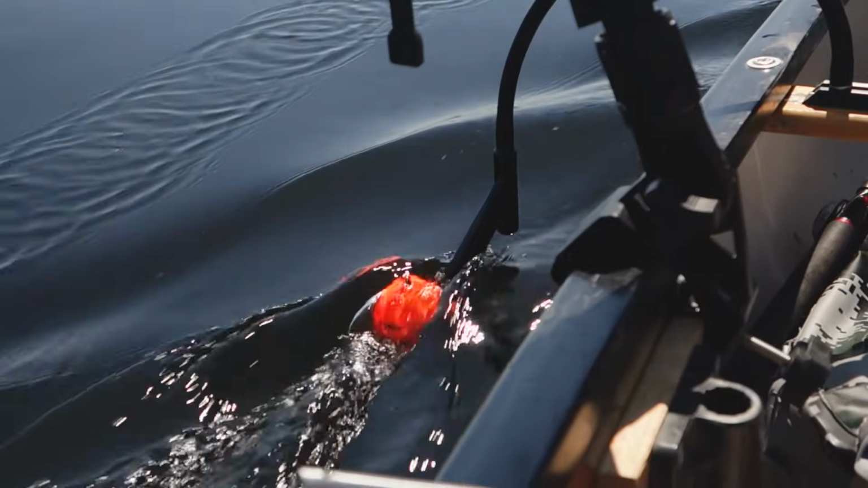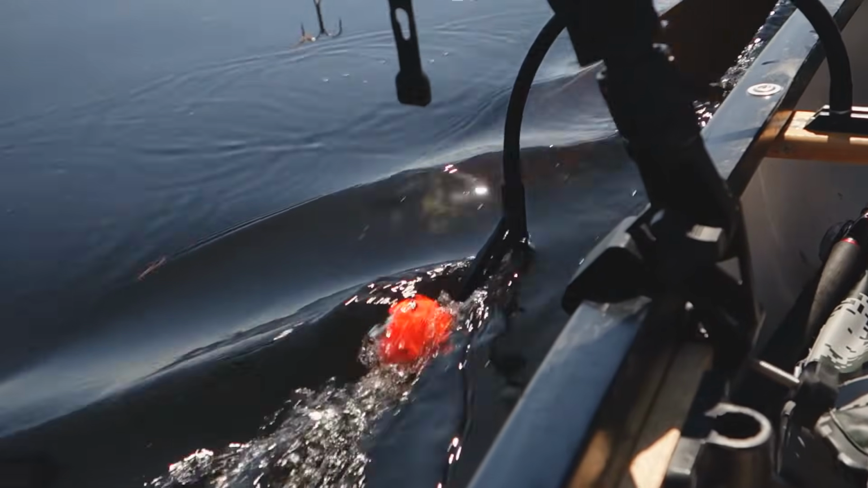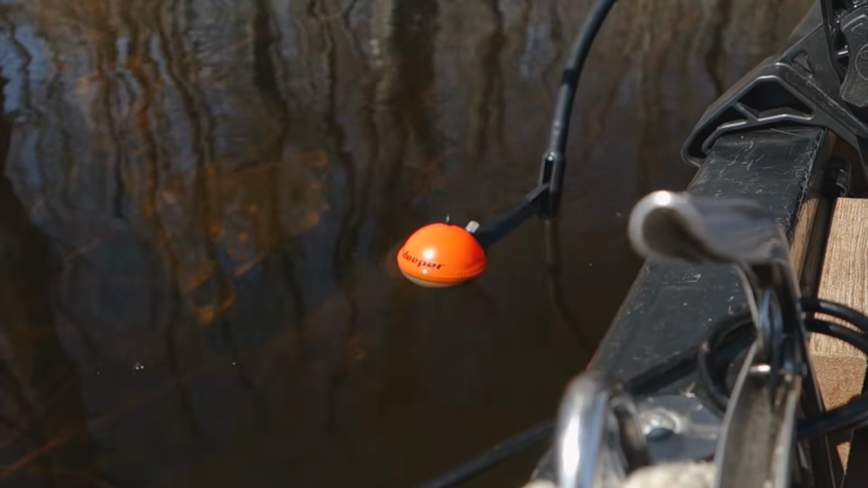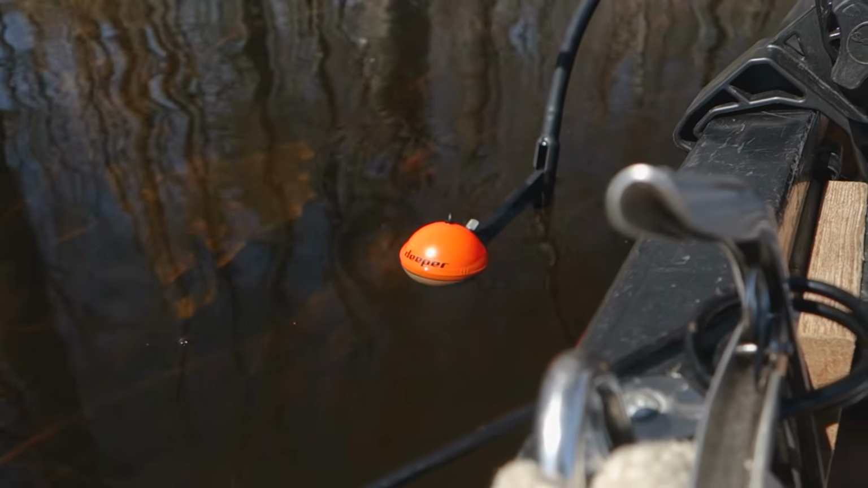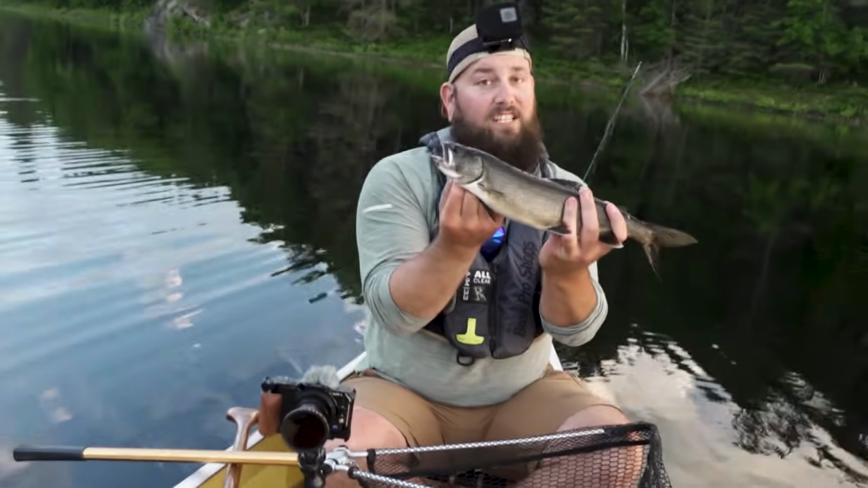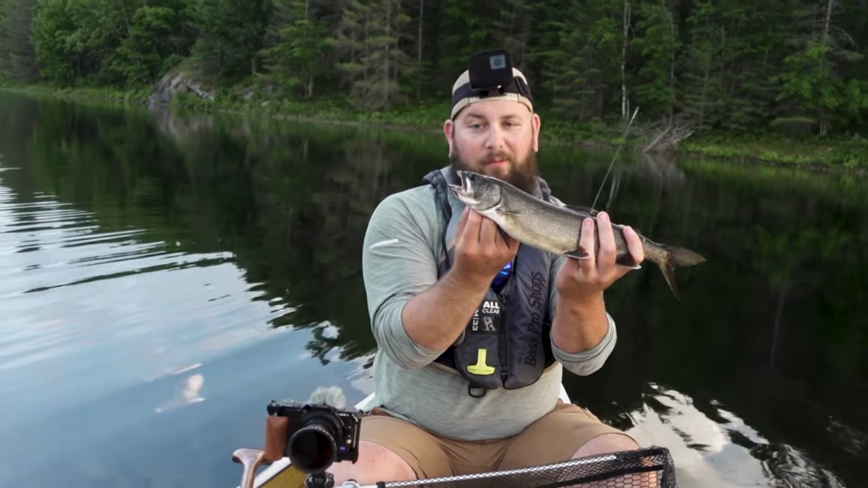Once it's all set up, the Deeper actually will sit in the water and travel up and down with the waves. But this thing works really well, and that keeps it in the water when the waves are going up and down. Using the Deeper attached to my canoe is my go-to setup.